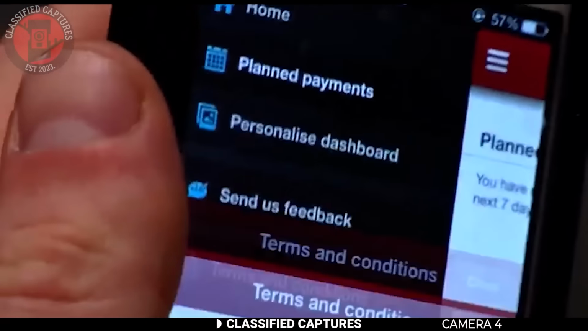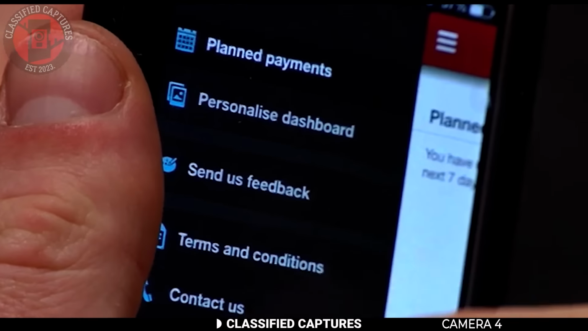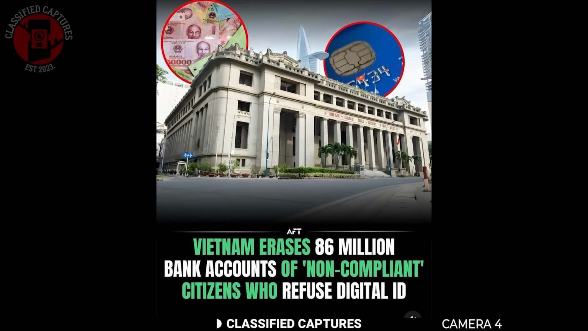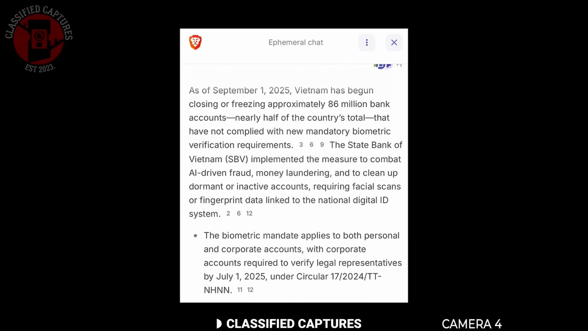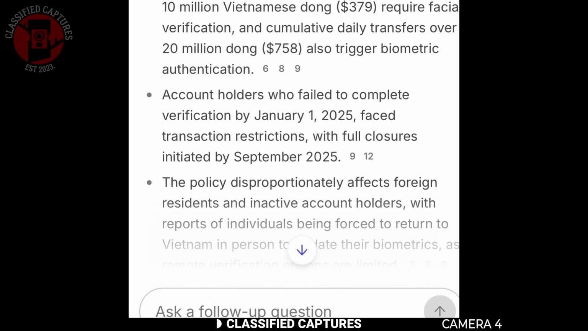Since the pandemic, many countries have been racing to digitize their systems as quickly as possible. One of those countries is Vietnam. The government recently rolled out a digital ID program making it mandatory for all citizens. And to push compliance, they've attached a very tough consequence. Anyone who hasn't registered by September the 1st, 2025 risks having their bank account suspended and even their assets frozen or closed down. That's brutal.